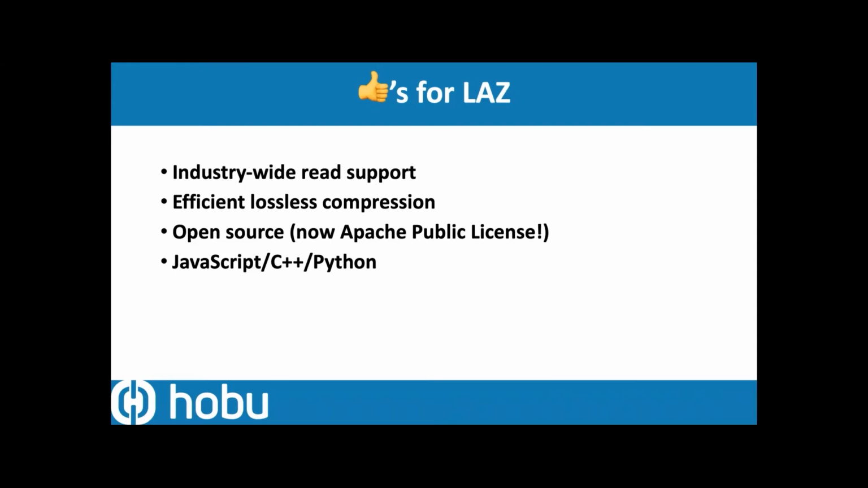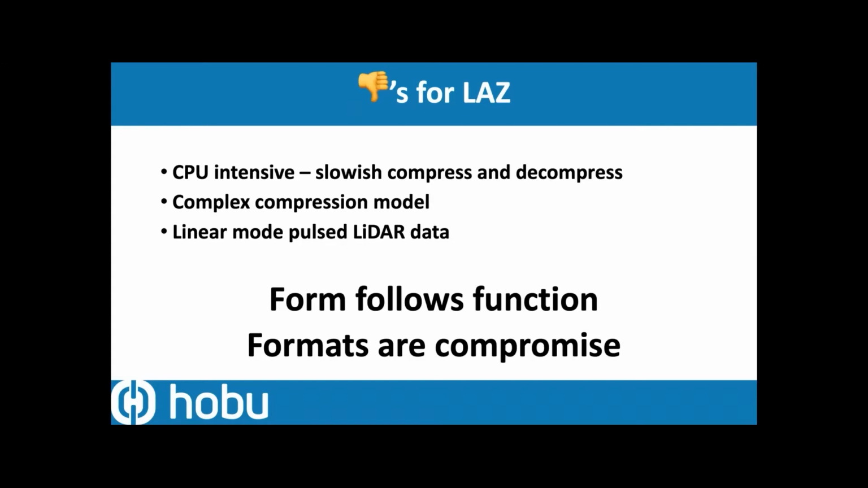And we recently changed the license of LAZZIP to be Apache public license. What this means is applications can embed it directly, do a static compilation and put it in an iPhone app, which has LiDAR now if you weren't tracking. So the ability to put LAZ and LAZZIP software everywhere and do stuff with it is stronger than it ever was before.